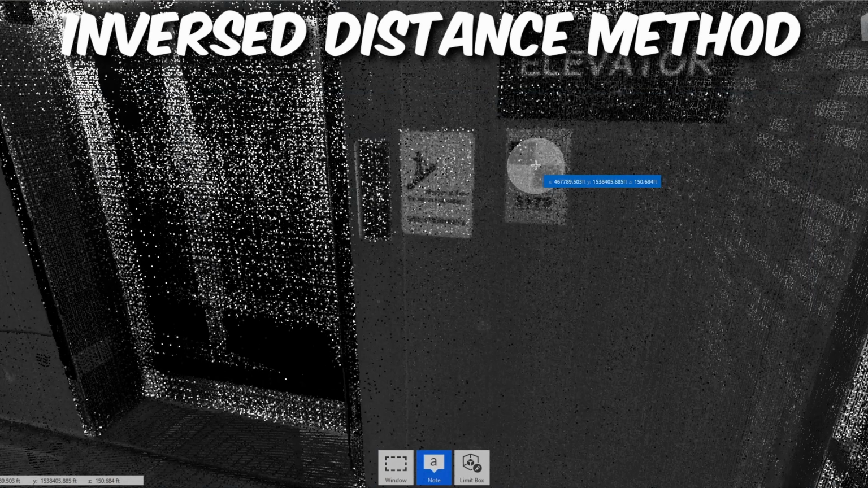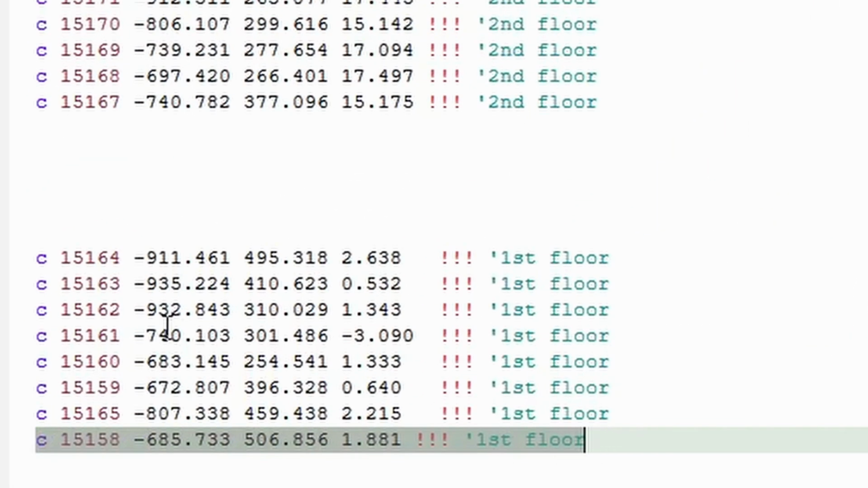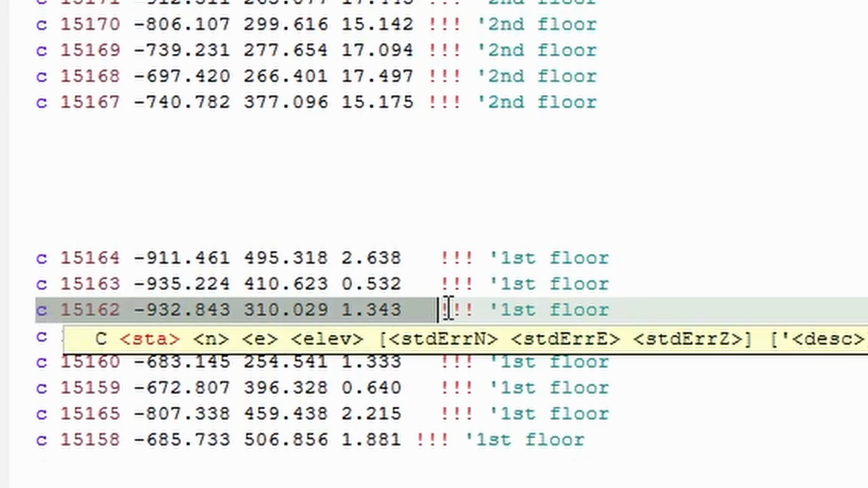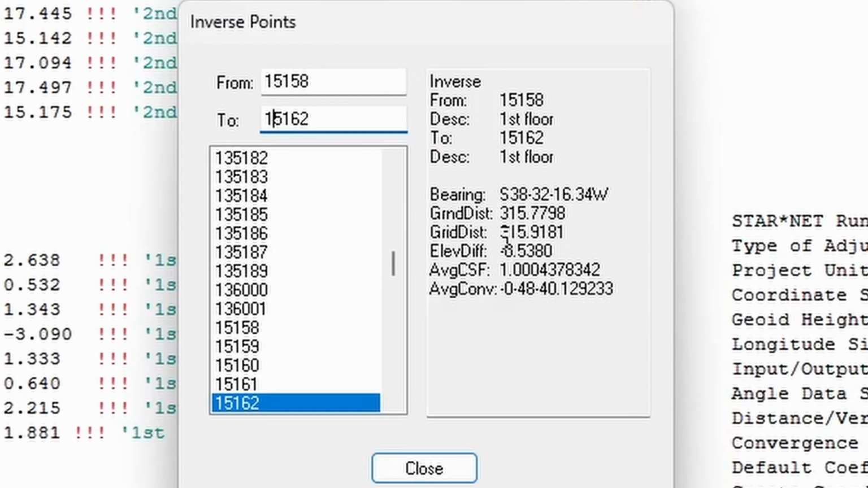For example, I picked what I deemed to be the center point of the black and white targets out of a point cloud for targets 5158 and 5162 on the parking garage dataset and got their coordinates in the scanner's local system. When I inversed between those 2 points, I got a horizontal ground distance value of 315.918 US survey feet and an elevation difference of negative 0.538 feet.